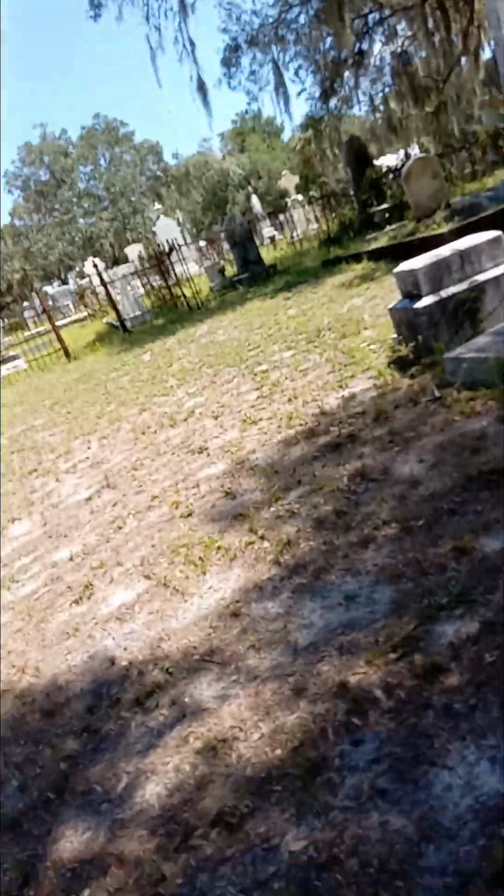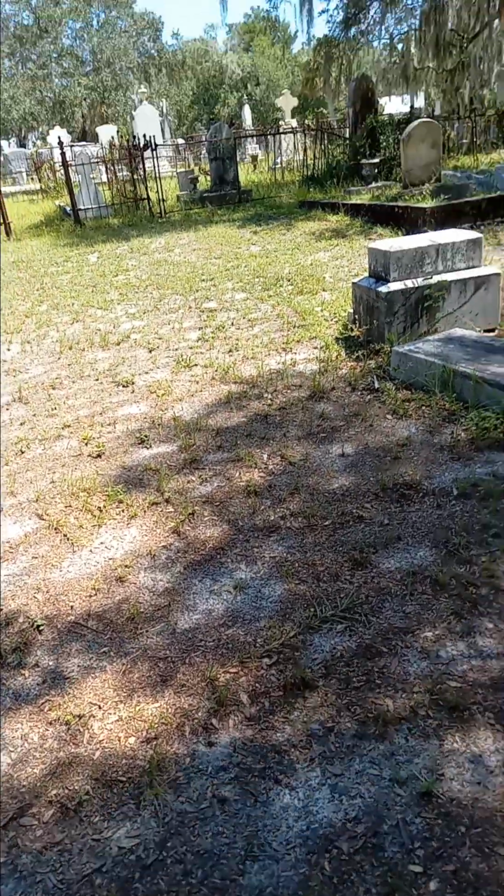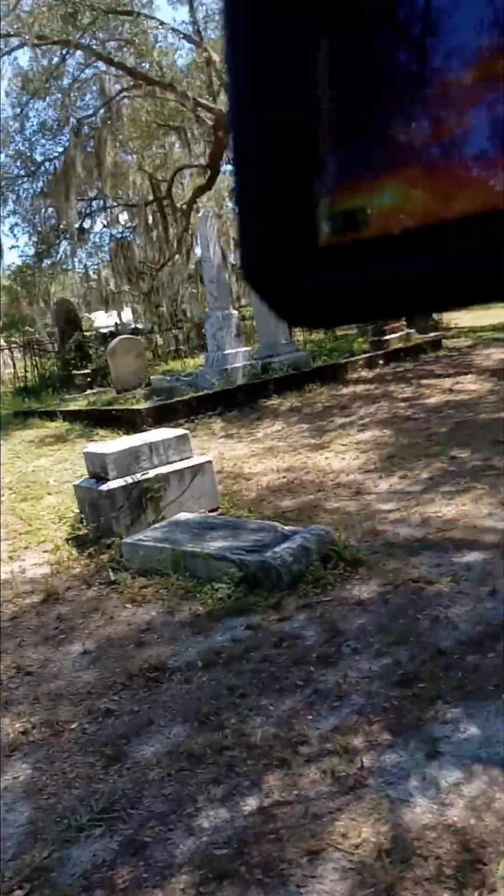Let's see what the time is. We're getting close to 20 minutes. Okay, it's saying that my... it's hard to see. My FLIR C5 thermal camera is getting low on battery. It's not picking it up at all.